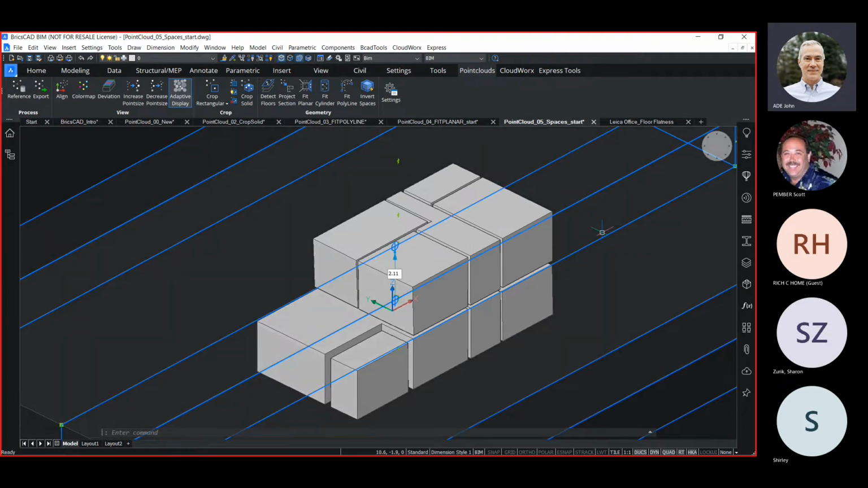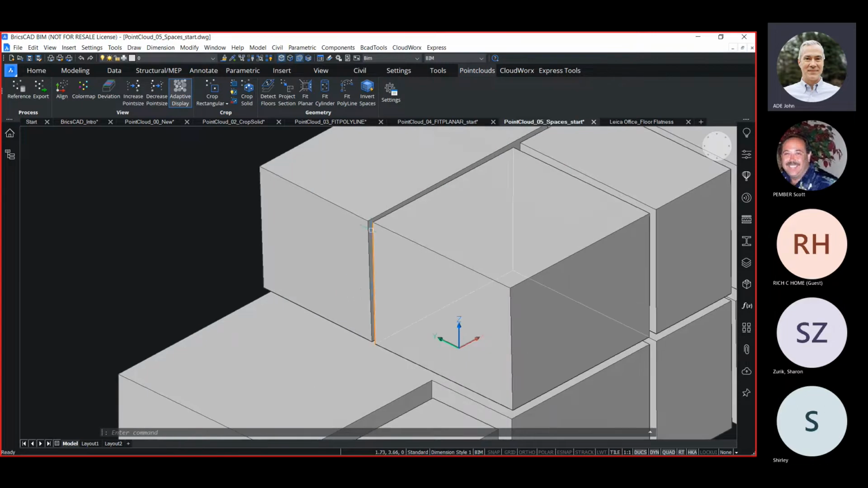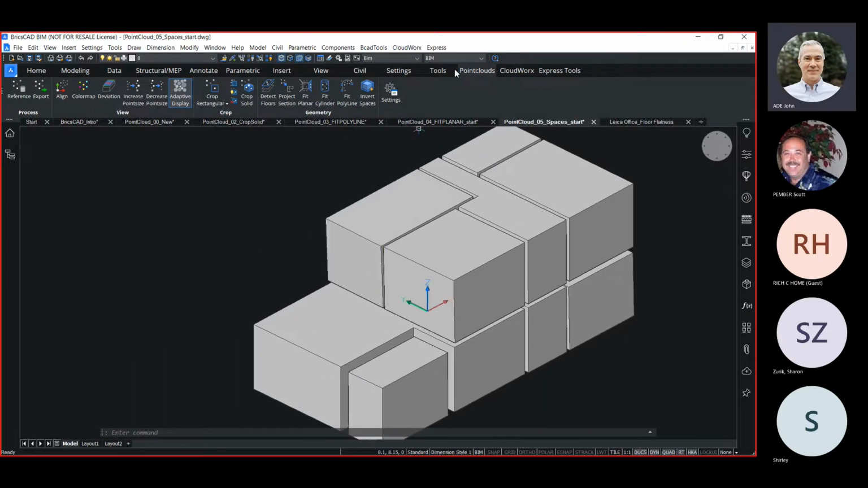Similar to our Fit Polyline example, the faces of these have been created based on the point cloud, and the point cloud may not be 100% accurate, meaning there may be minor inaccuracies, or maybe even the existing facility has some settling and some of the faces aren't exactly true. And because of that, you can see some of this here where they're uneven. We can use that optimize command again